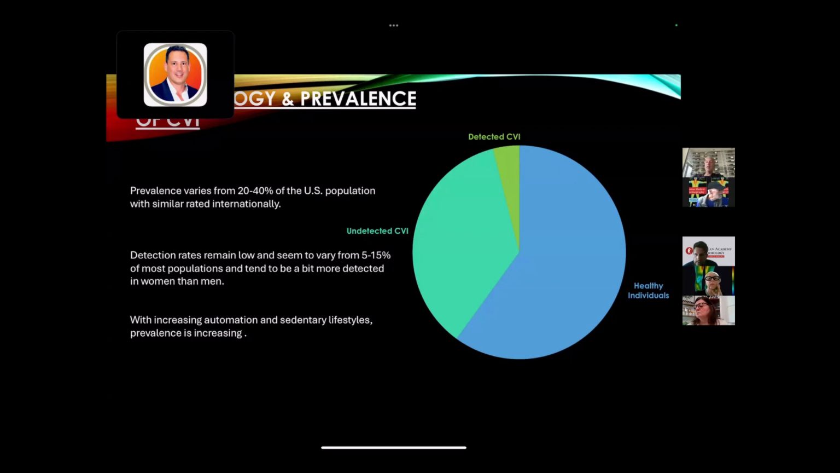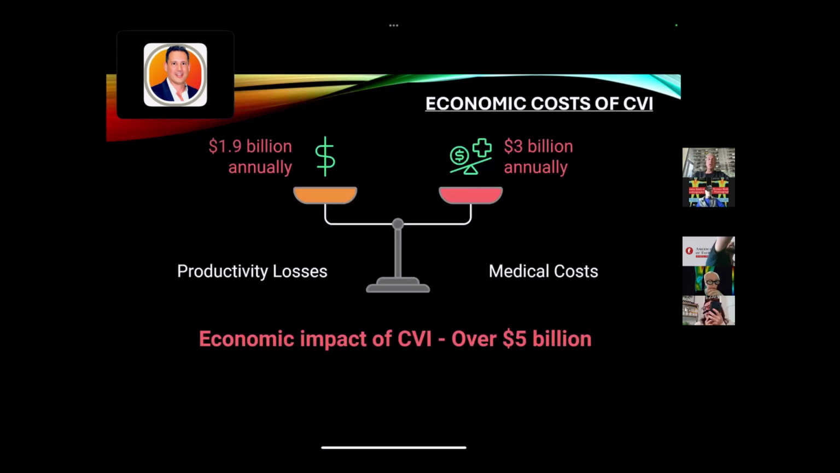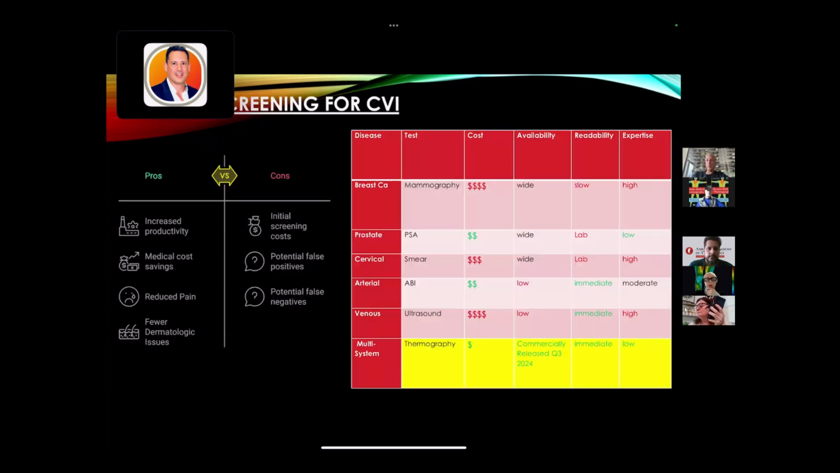And if you see the amount that are detected in lime green, because limes are my favorite in a Corona, so I put lime there. Those are the ones that are detected, 5, maybe 10%, most of which are in the actual green, which is undetected. So this huge population, tens of millions of people in the US, and the same across the globe. The costs in the US alone are considered to be over $5 billion, and similar to other countries, where you have both medical and productivity costs.